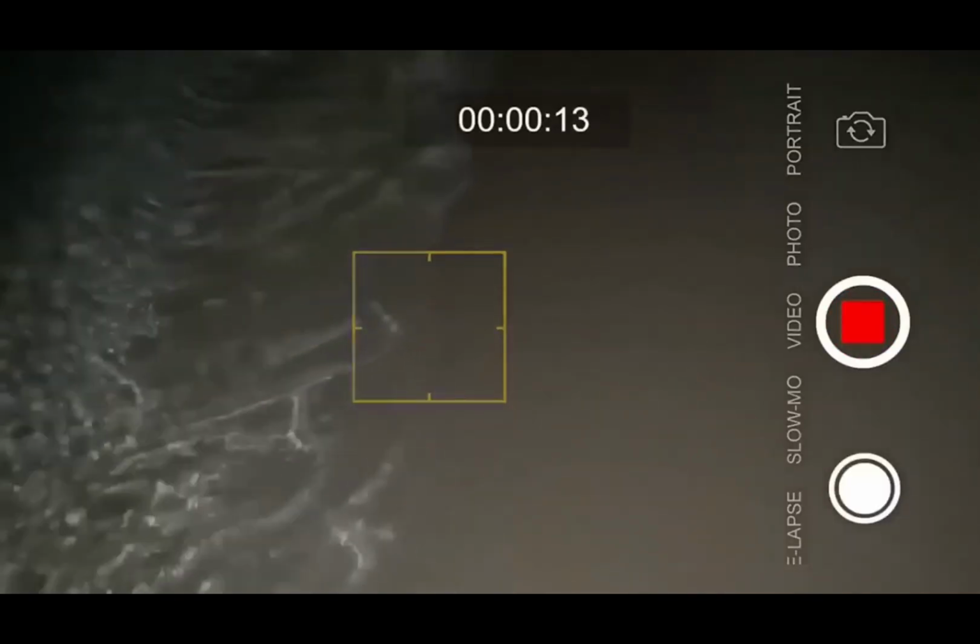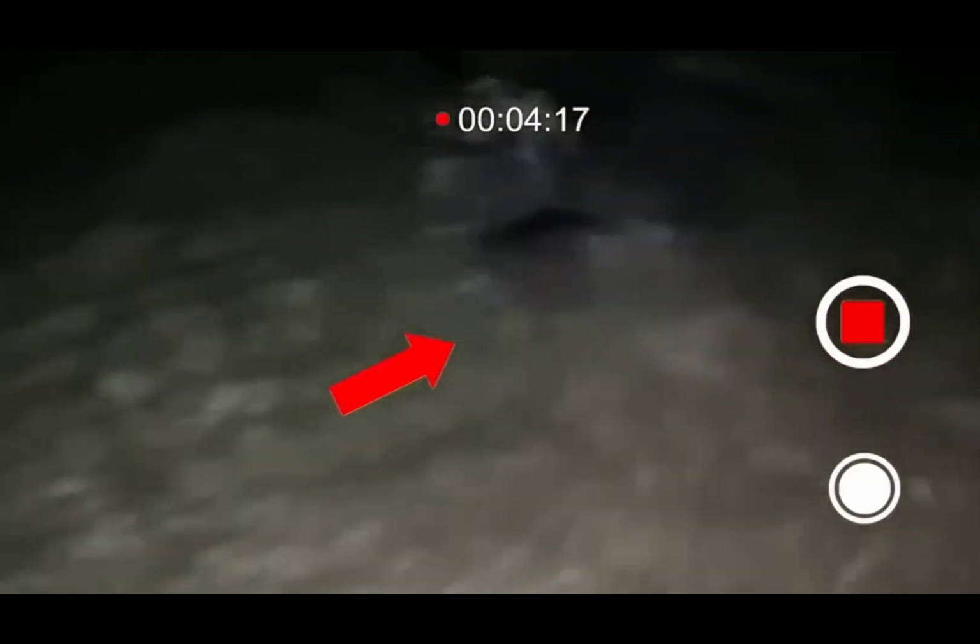A guy was recording the surroundings at the beach when he suddenly saw a big tail in the waves. He turned his camera towards it, and we saw a mermaid struggling to get back into the water. The guy tried following her, but then she disappeared into the water in less than a minute.